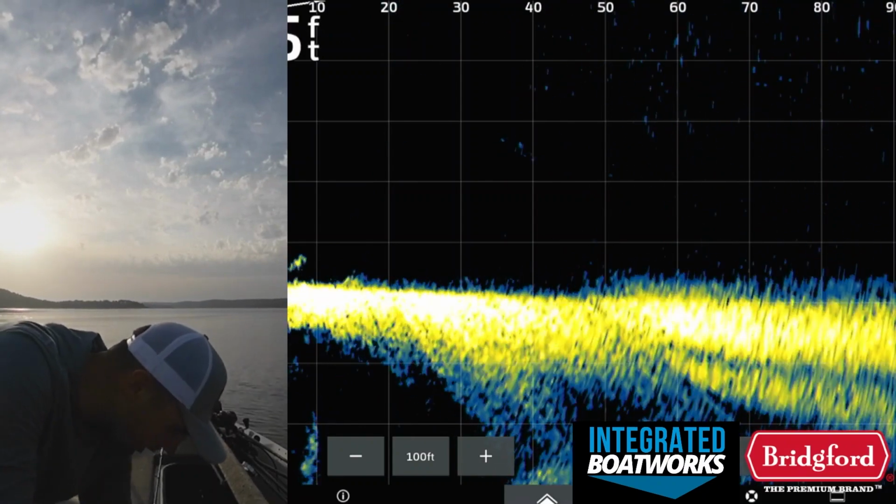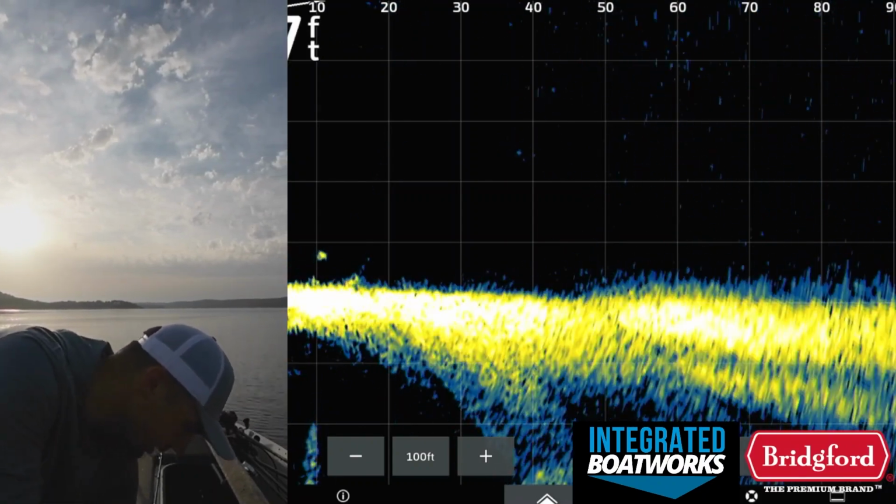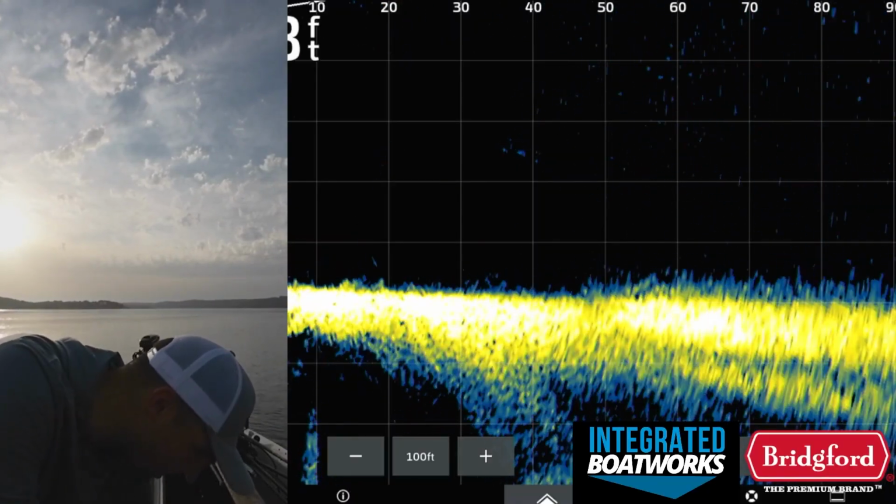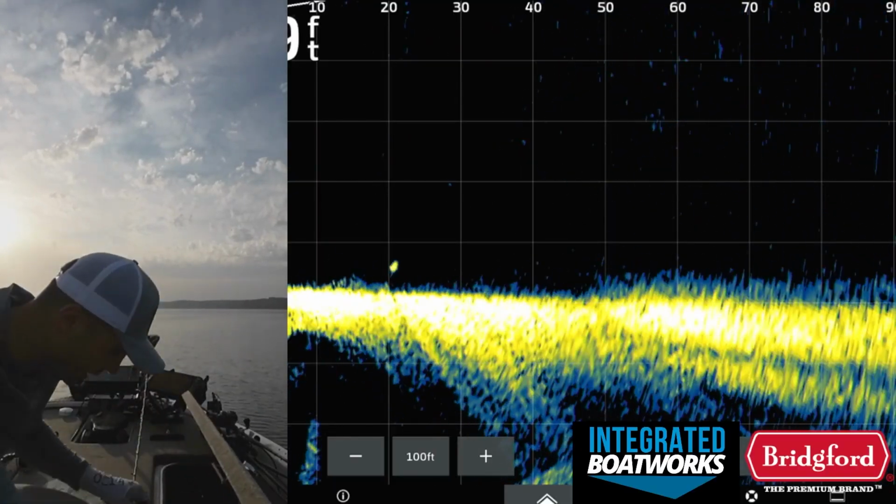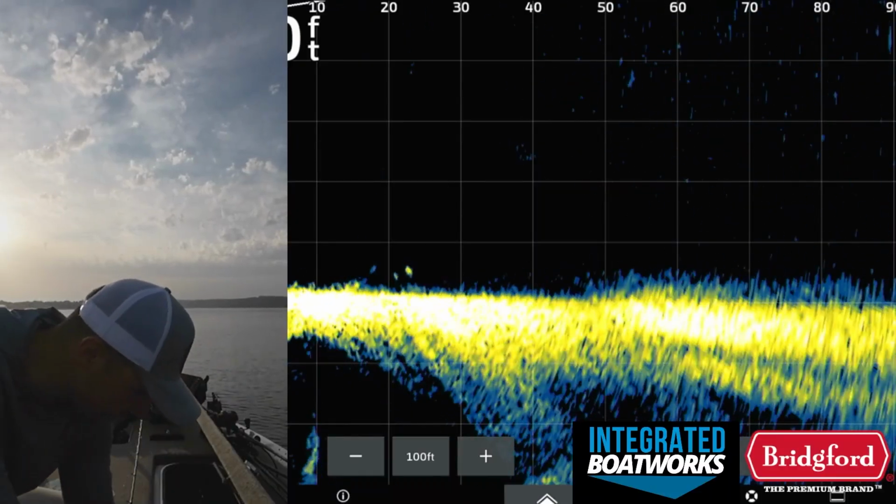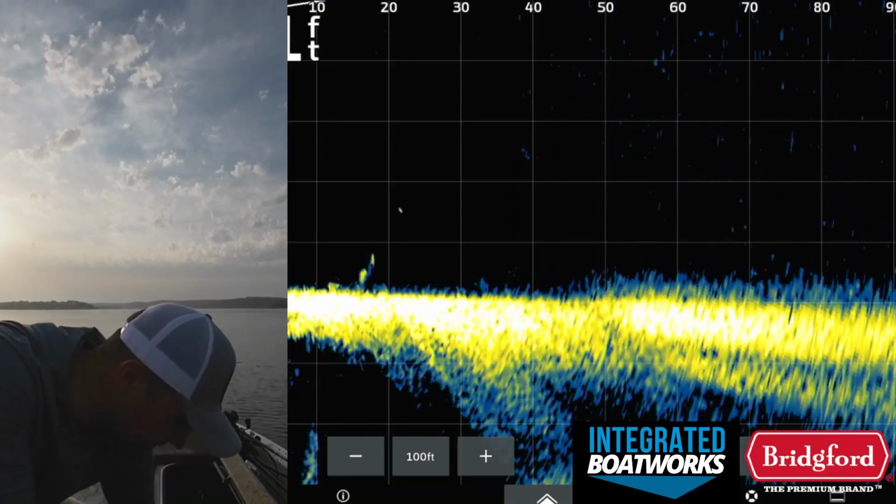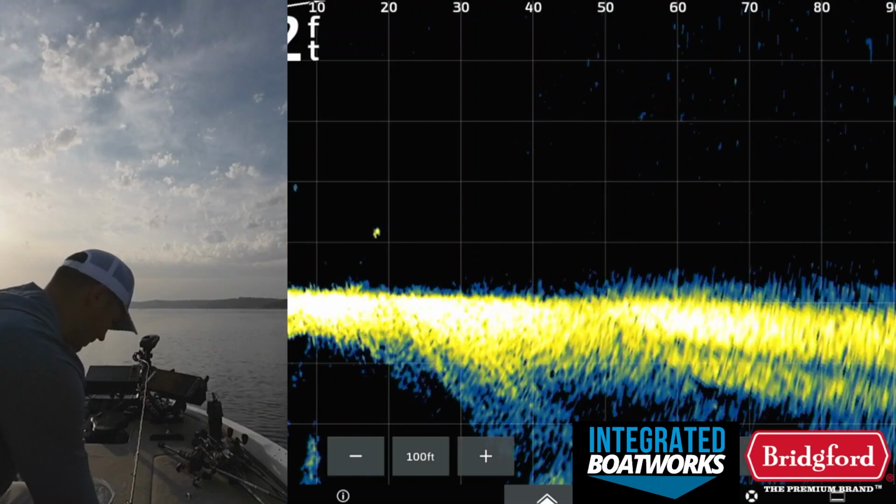Now, I don't know if I have anything that small. We're gonna go through my bait box and see if I have anything that's small. So I got these. Oh my goodness, okay, I got a lot of stuff, but do I have something that's that tiny? Here we go. This is what I'm looking for. Okay, keep these out too.